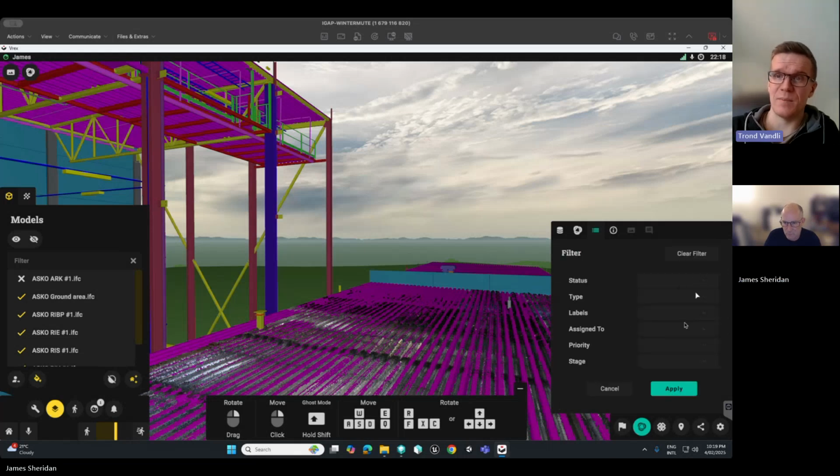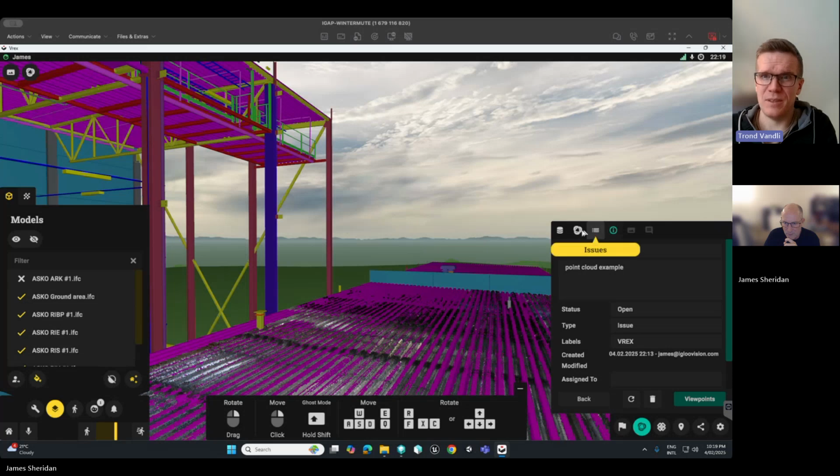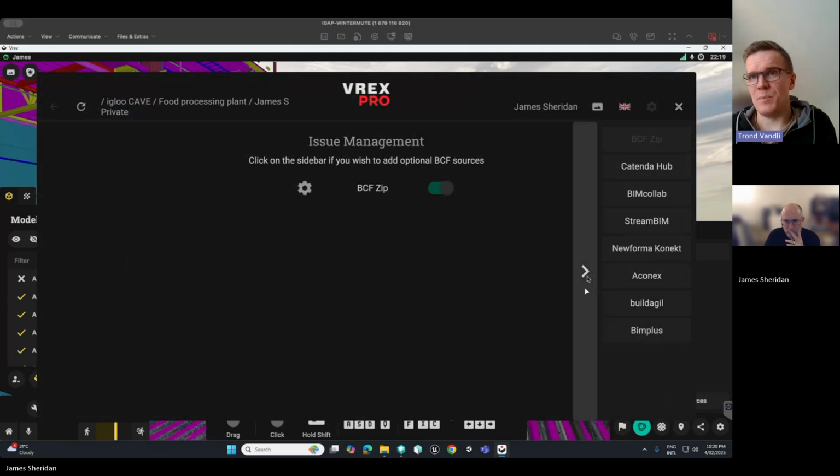And the reason for that is that most customers actually use these issue management systems. So they wouldn't even sort of handle the files, because if you go into BCF sources, if you just click the next one to the list that you're in, there you go. If you go here. Oh, which one? Sorry, this one? Yeah, this one to the left, sort of the database symbol. This one, yeah. Yeah. So if you go to manage BCF sources,